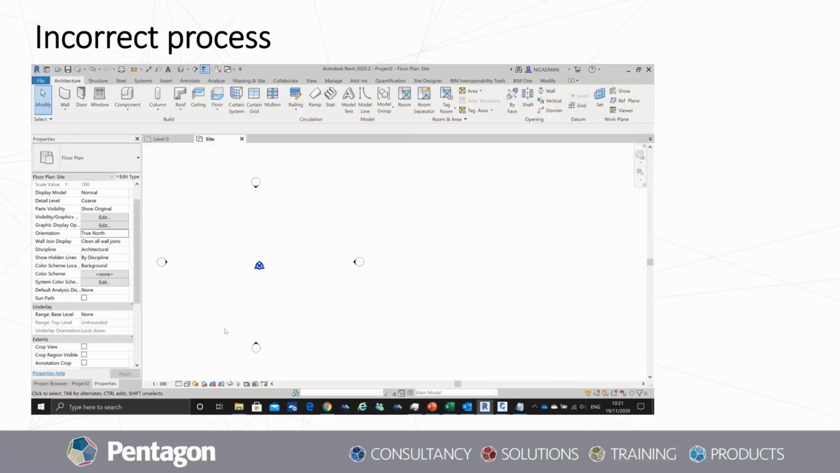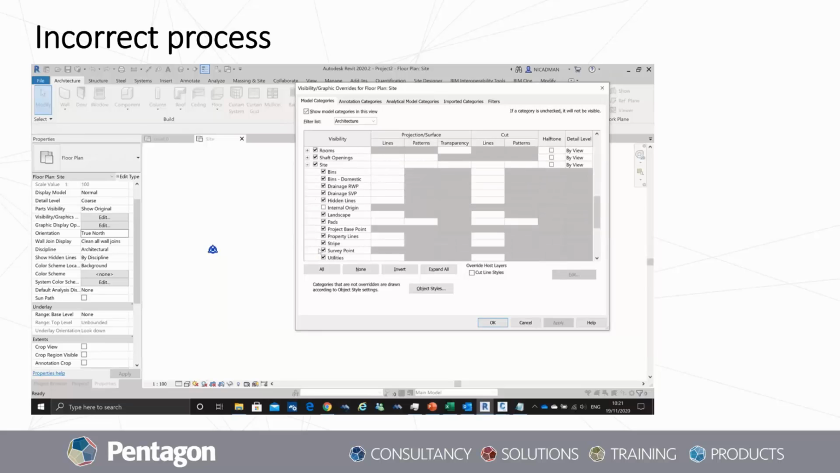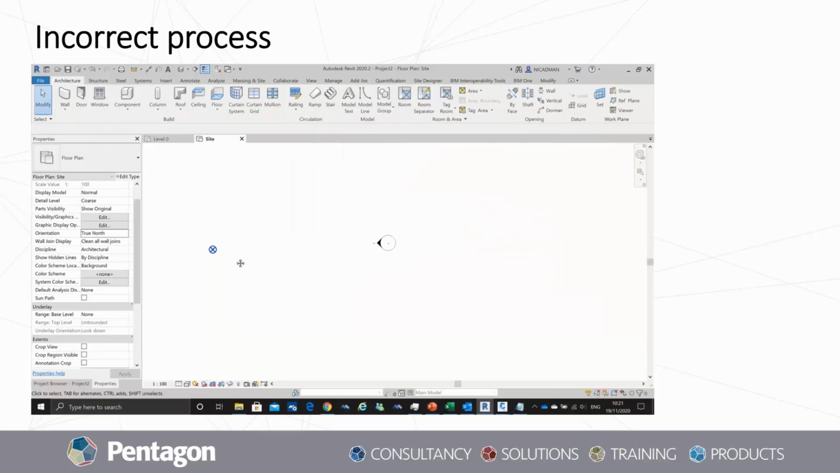Now, we're going to set the coordinates as before, in the way that we set the survey point, but we're actually going to set the coordinates for the project base point this time. Again, I'm going to set the shared coordinates for the exact same values, but the only difference here is that we're going to use a project base point rather than the survey point, okay? Again, both are visible here. They're both sitting at 0, 0. I'm just going to change the visibility graphics so we don't get the survey point confused.